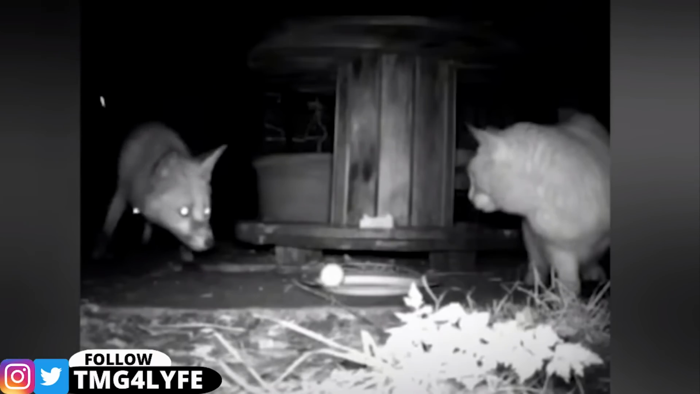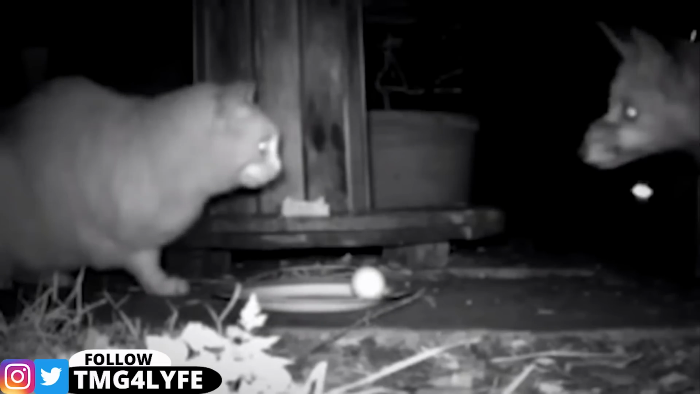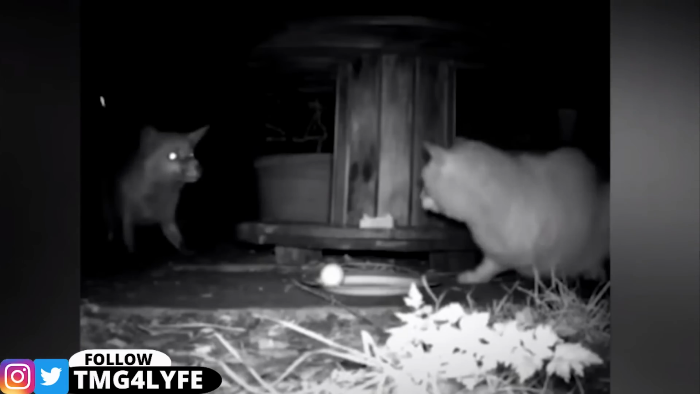This video was captured by a TikTok user in the United Kingdom. It shows the uploader's cat locked in a heated standoff with a fox, who, according to the uploader, was attempting to steal an egg from their garden.